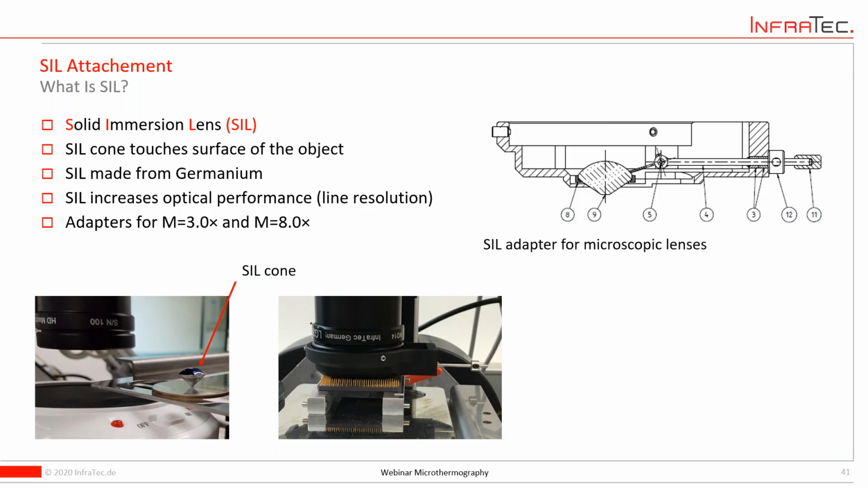This is something for microthermography. As I told you before, the working distance is sometimes an issue, and then these kind of microscopic lenses with the larger working distance are highly welcomed, because simply we have space to add the IR window into the measurement chamber or whatever. Hopefully this answered the question in the way expected.